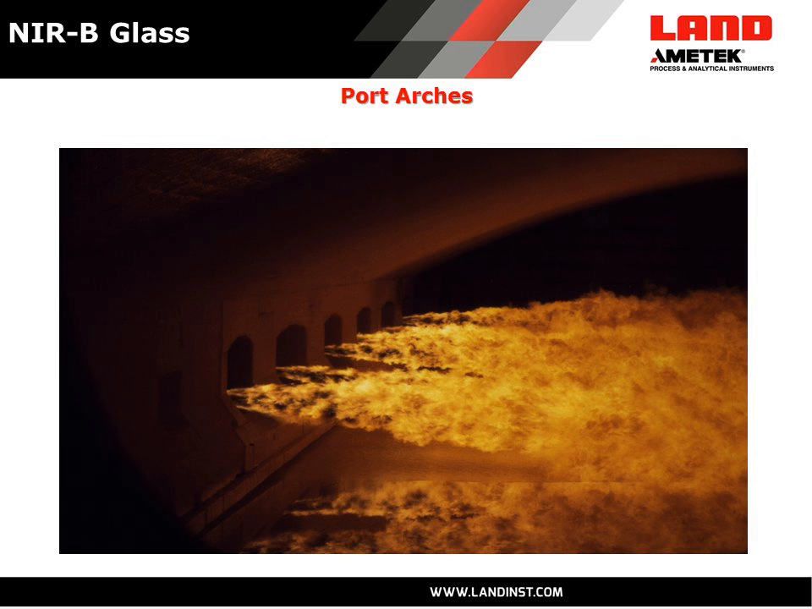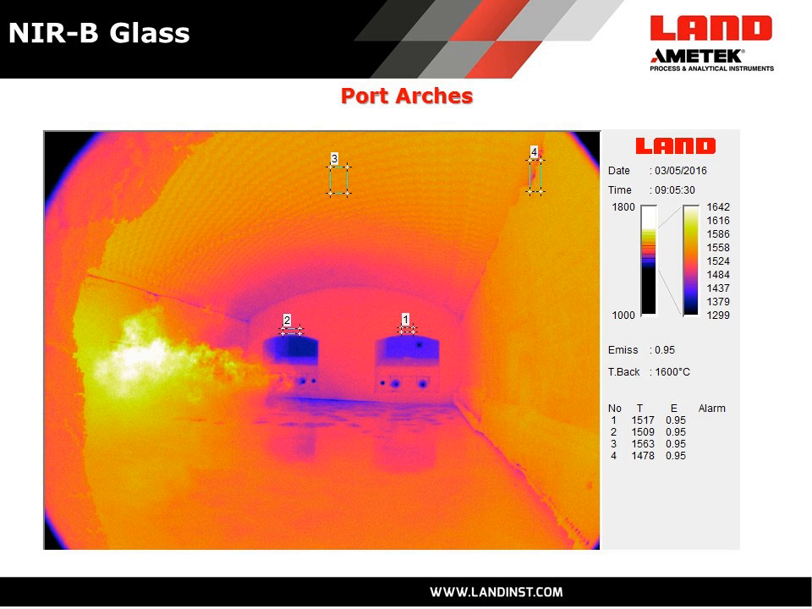Okay, so with this in mind, here's a thermal image of another Infired glass tank. It's another customer. And in this particular case, they have set up 4 areas of interest within the scene. The first 2 areas of interest here are at the port arches.